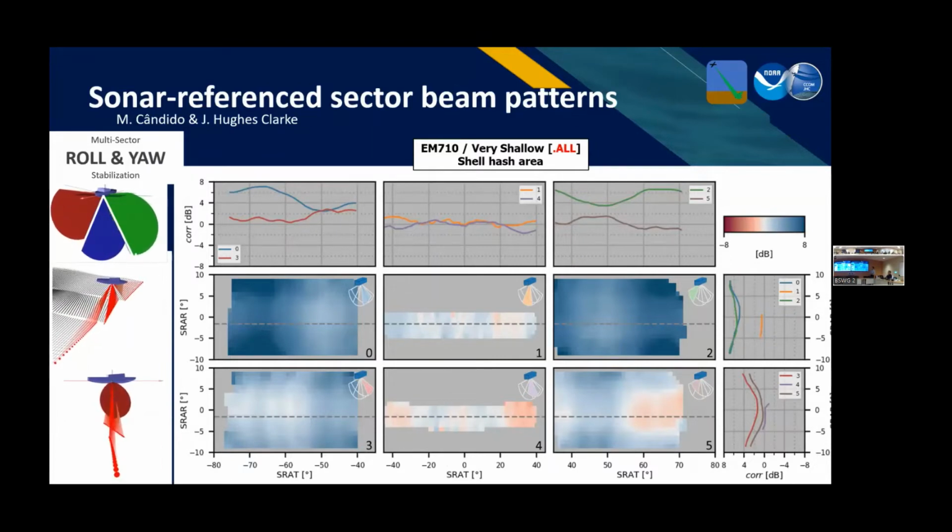But we're going to go back to calibration, and I'm going to briefly touch upon some of Miguel's work on how to use those calibrated sites from Yvonne to then work out sector reference beam patterns, or sonar reference sector beam patterns. Because these multi-sector, multi-swath systems are going to require calibration for each sector, each swath, and then each mode, each set of settings. This becomes quite a complicated, daunting task. So I'm going to leave it there. They'll elaborate in a few minutes, hopefully. I don't run out of time.